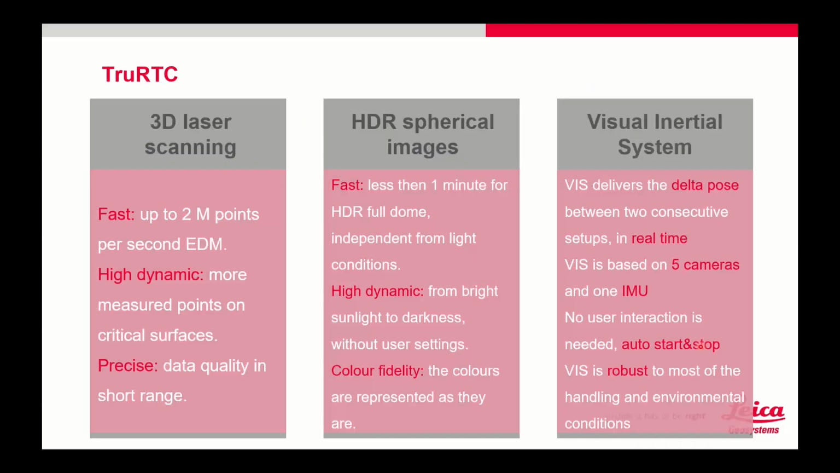So, I've got a question here, Dave. Sure. What kind of distance can you get between those 2 setup points? Just as long as it can see something from its original scan? Depends on what you want to do.